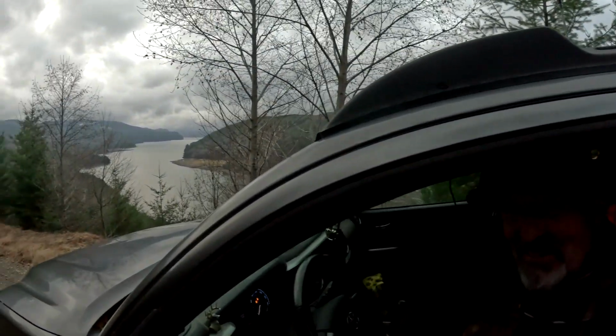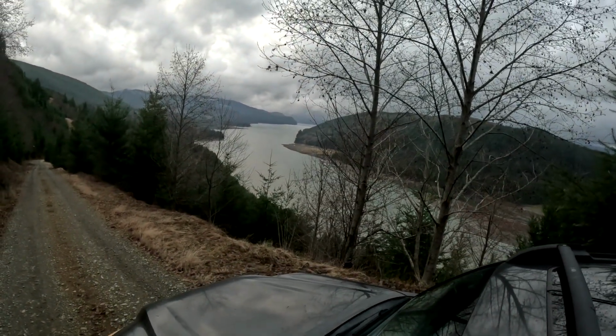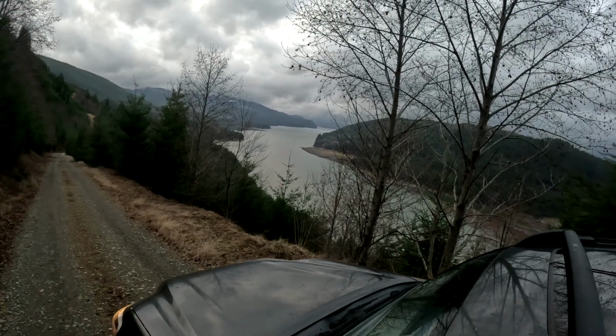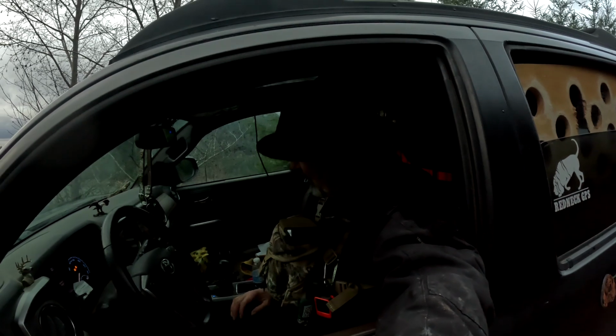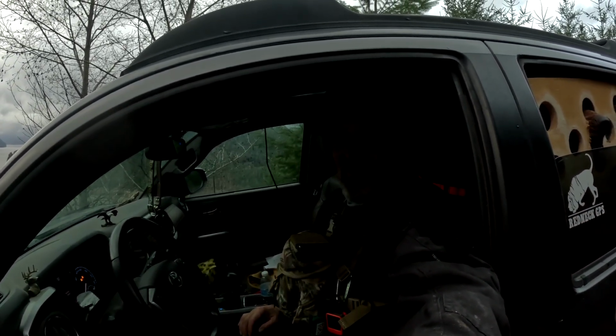I got it on the end of my selfie stick. I hope I got it. That is Swift Reservoir, the end of December 2024.